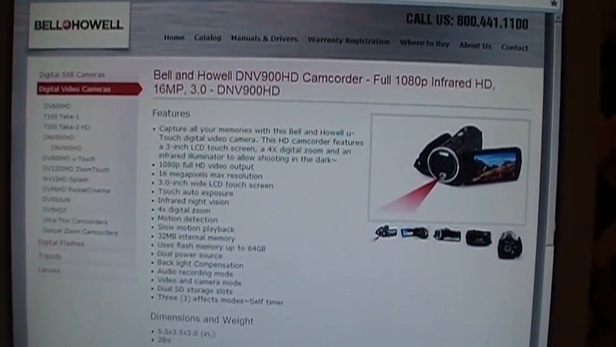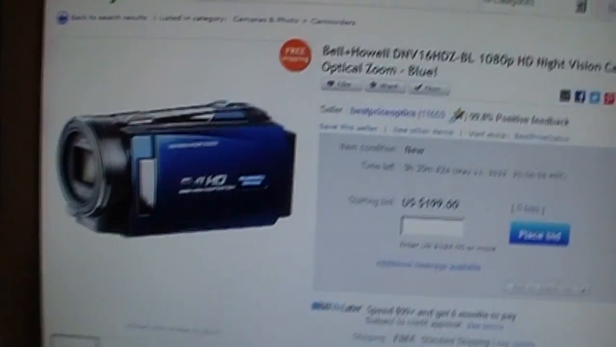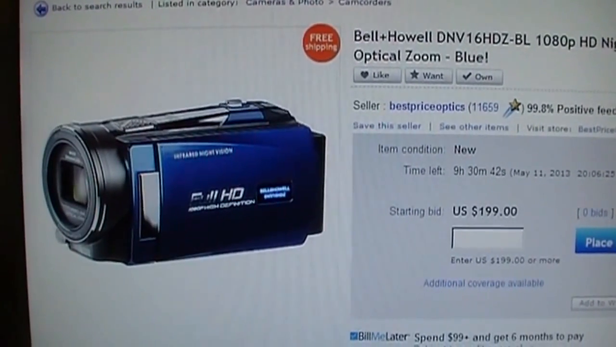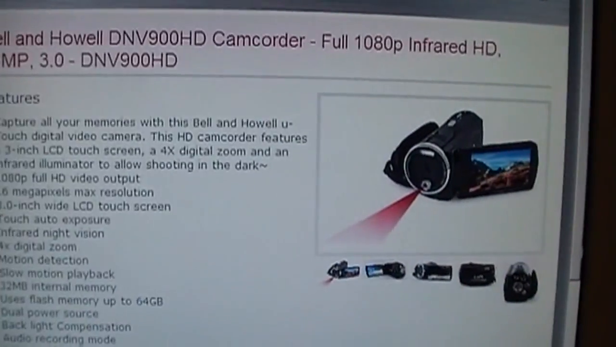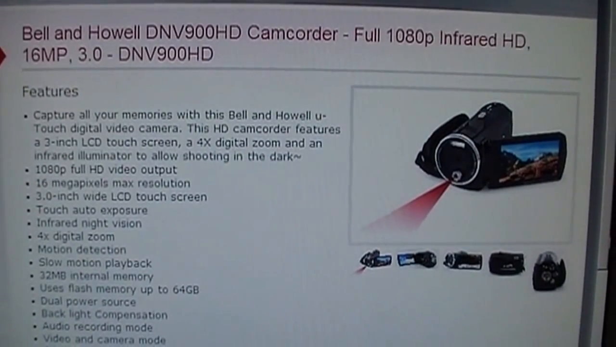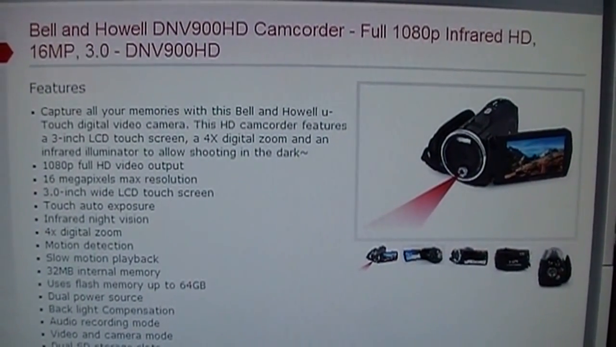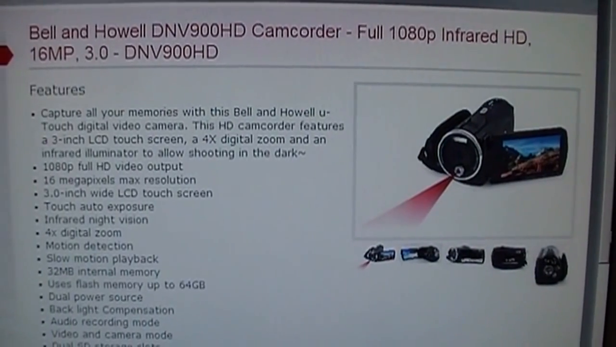So the only real affordable choice out there for a new camcorder with infrared night vision is the Bell & Howell DNV900HD, and they also have a newer model with night vision, the DNV16HDZ, which I will also be reviewing soon. But first, let's take a look at the DNV900HD since it came out first. This was introduced in 2010, and you can still find it either brand new or used on eBay for a rather affordable price.